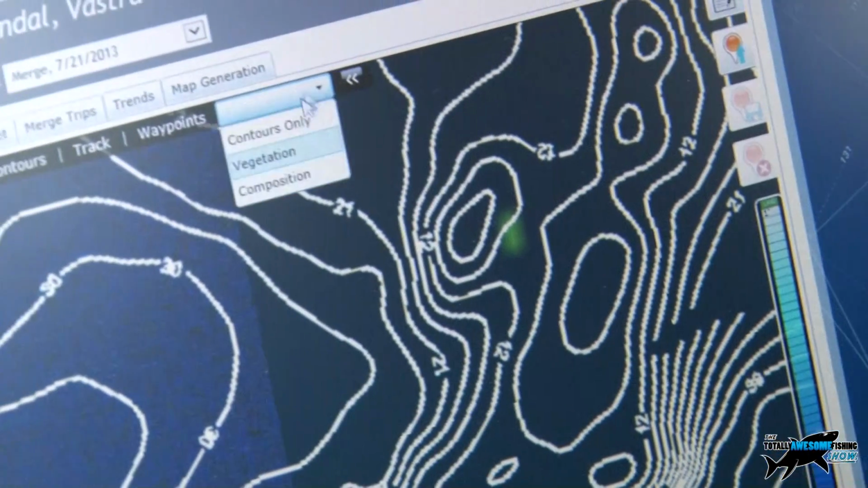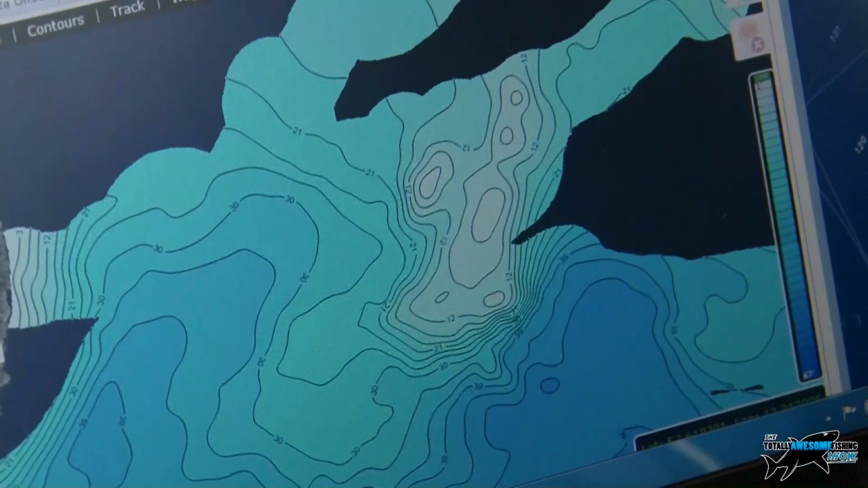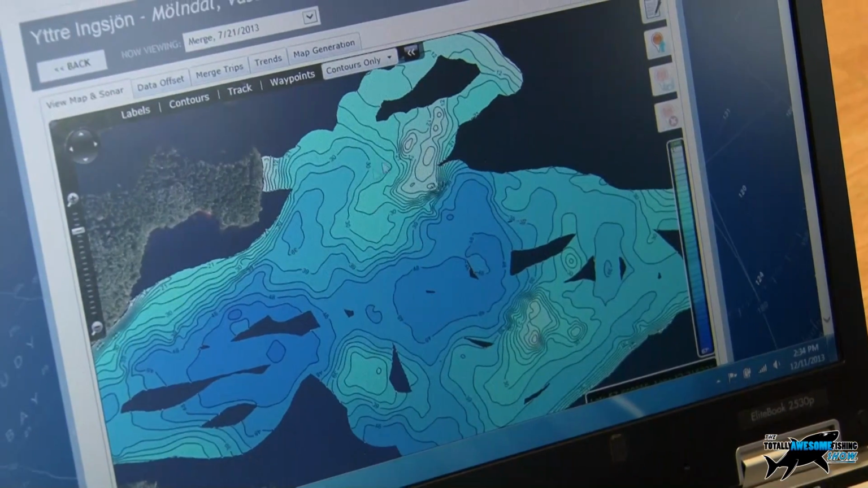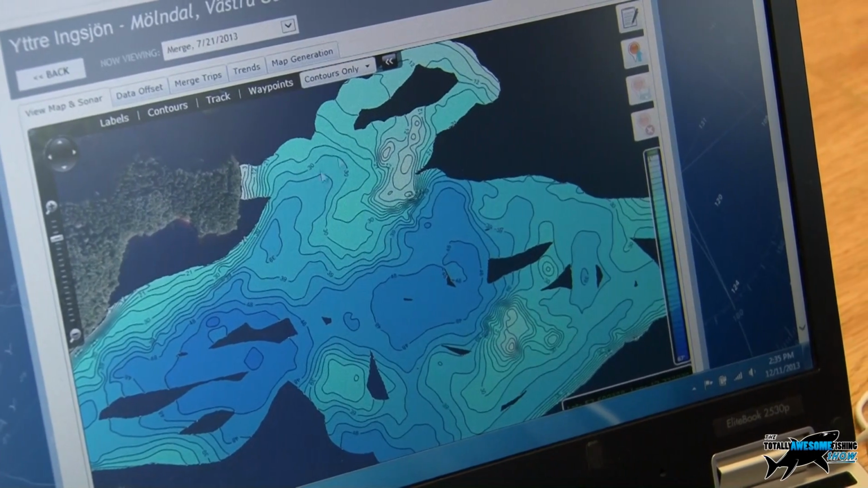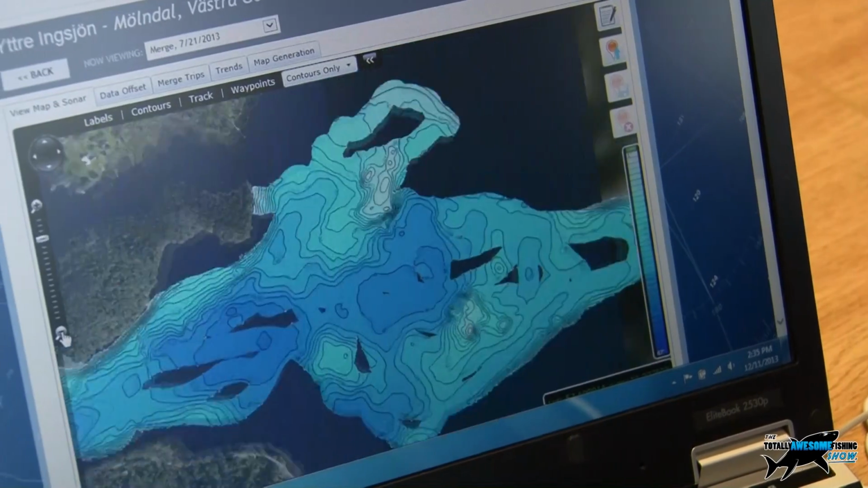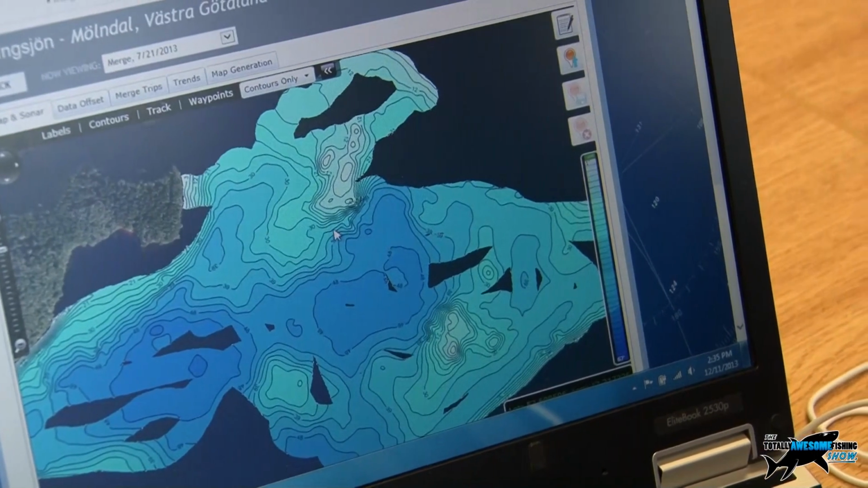But if we have a look, we'll go out to the contour map here. So we've got the colours just to highlight a bit more. My colleague's fished this lake since he was a young boy, and he said it's quite difficult to catch fish in this area. As soon as he got out there and mapped this waterway, he could see these defined shallow areas which he'd never picked up on before because they are quite small compared to the rest of the water. As soon as he went to those points, all the fish were hiding up on there, and he was just able to catch loads of them.